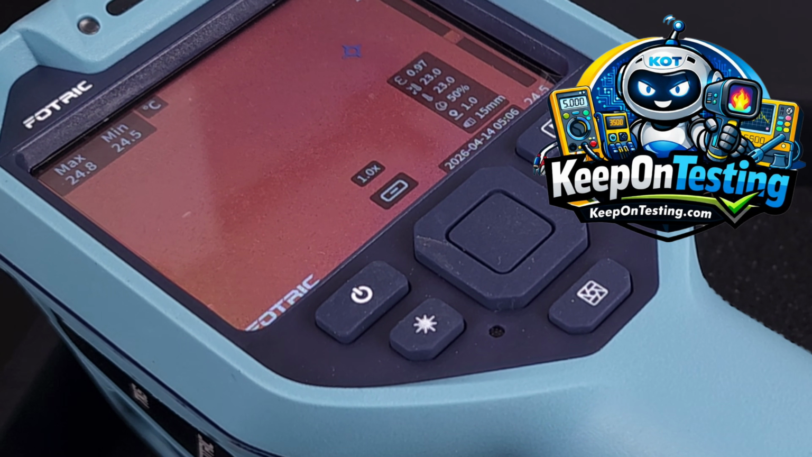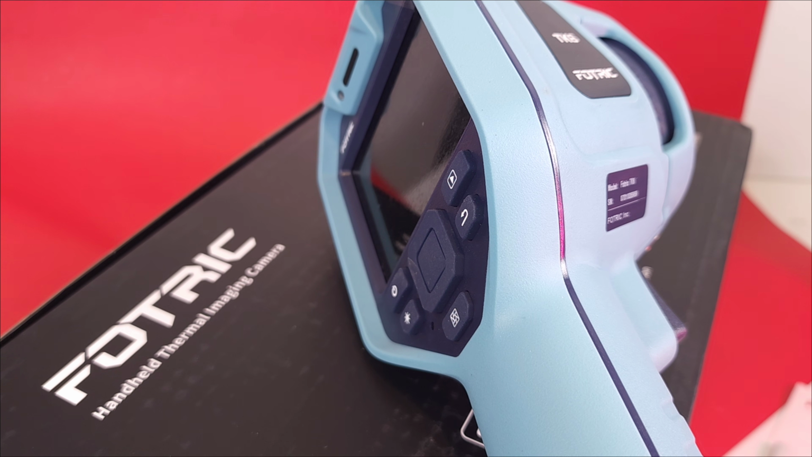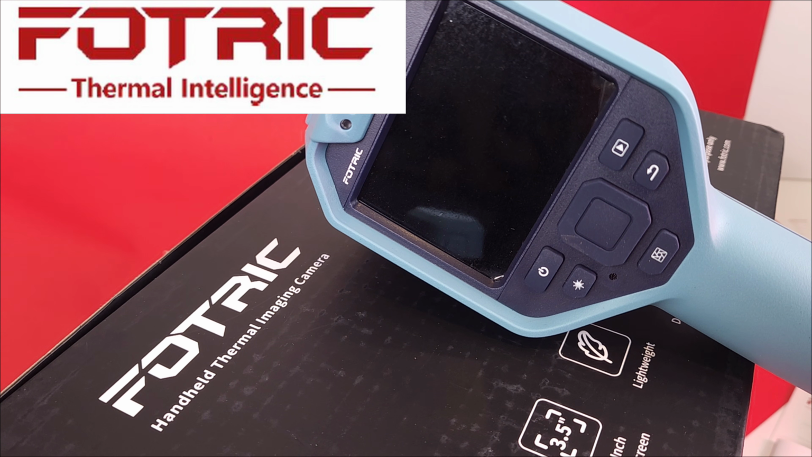You might be looking at the world's best thermal imaging camera. Or are you? Stay tuned today in the Keep On Testing Spotlight. The TK6, all new from FOTRIC. Wow and wow. This one is going to knock your socks off. Keep On Testing, shout out to FOTRIC. Thanks so much for sending the camera in for this review.